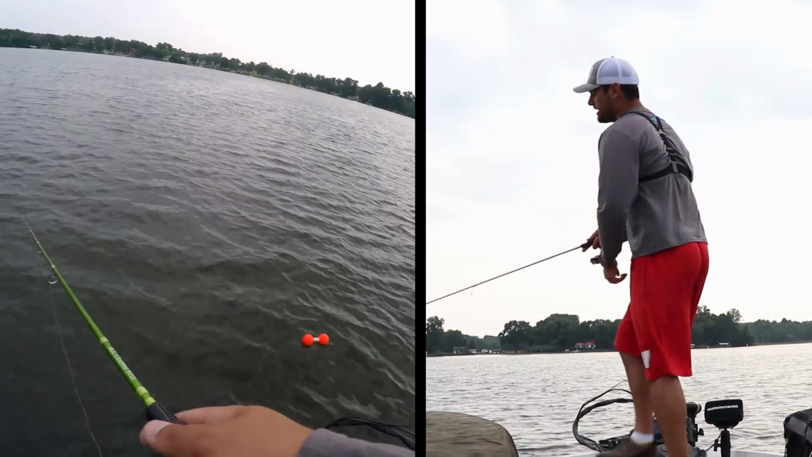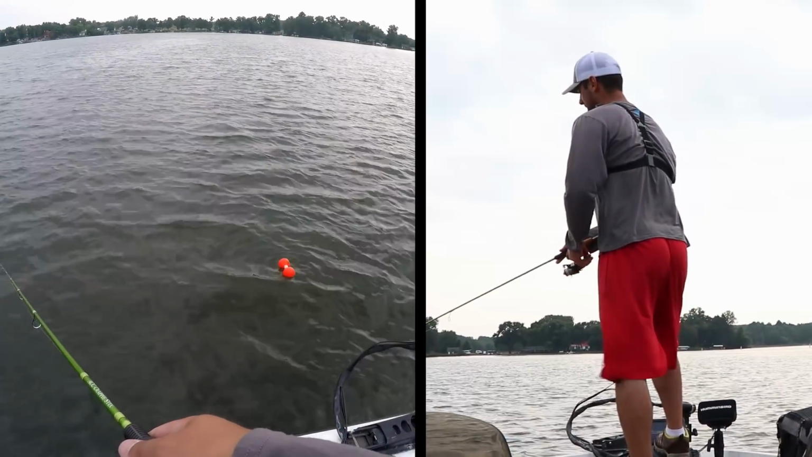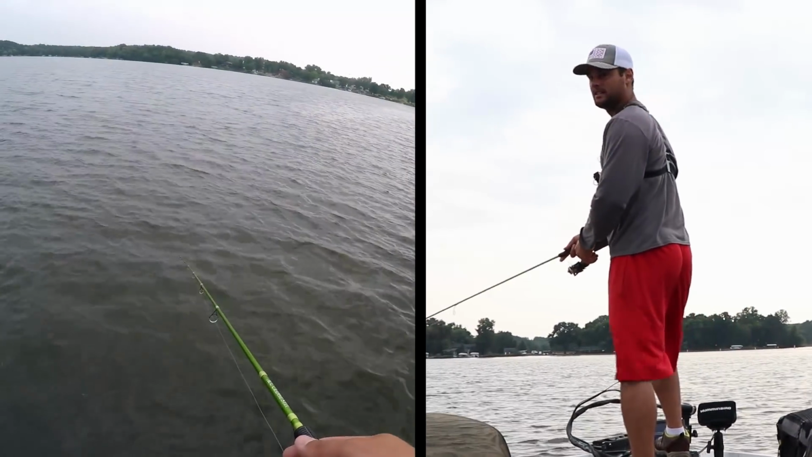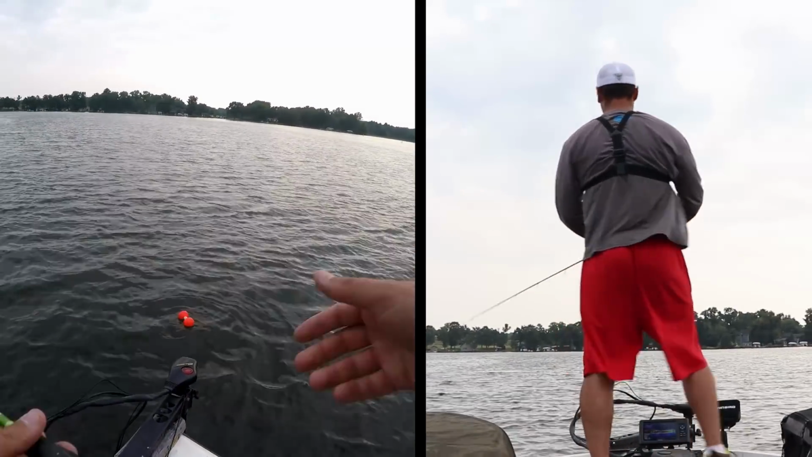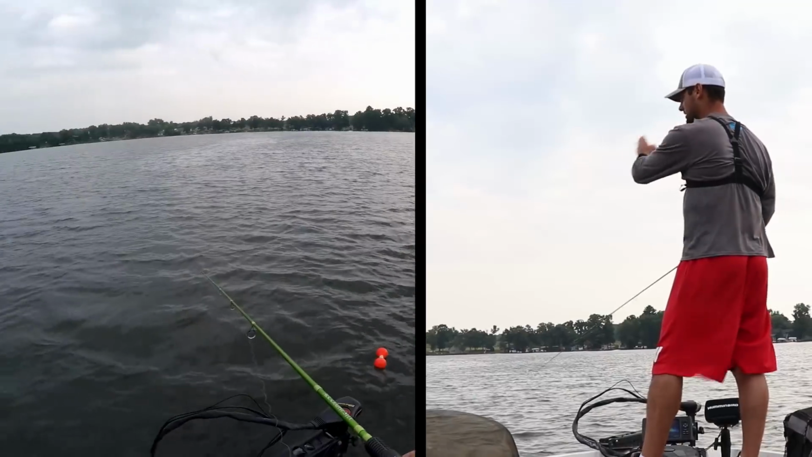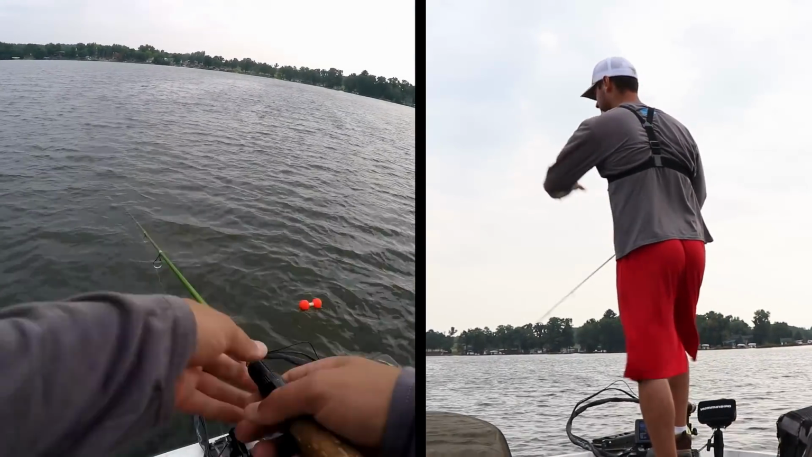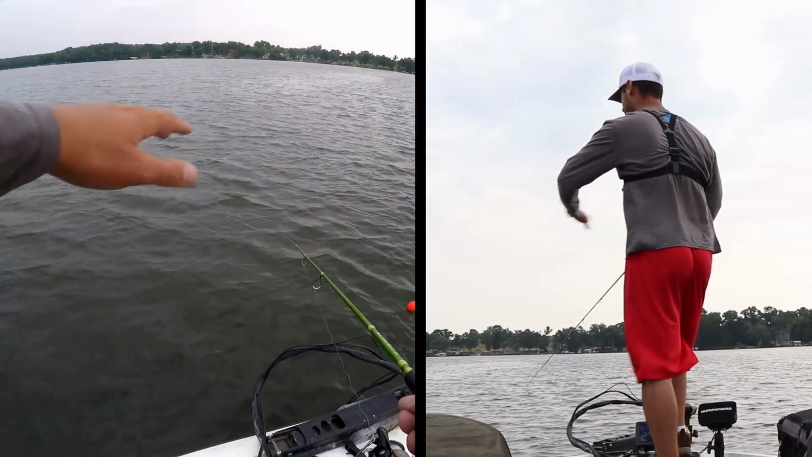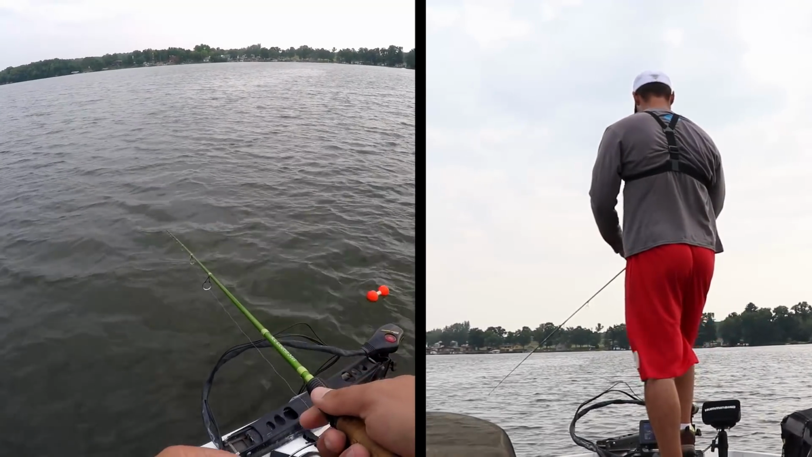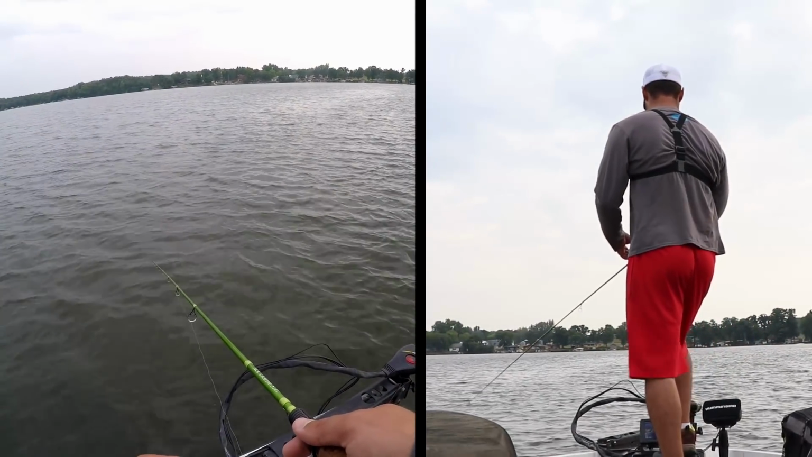The ones inside the brush pile sometimes are the biggest, but they can be a little tough to get to bite. So now that I know that's actually the front of my brush pile, I'm gonna try to cast over the top of it and then on both sides to see if these crappie are suspended off. Maybe not suspended, but they might be 2-3 feet above the bottom, just off the sides of the brush pile. And they might hit something if I'm lucky.